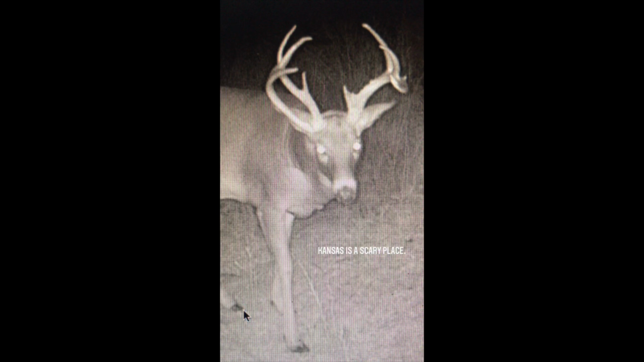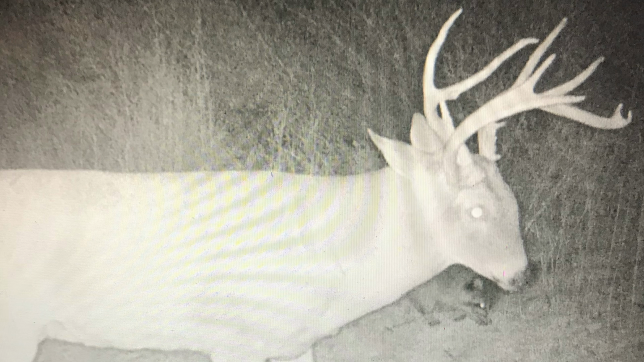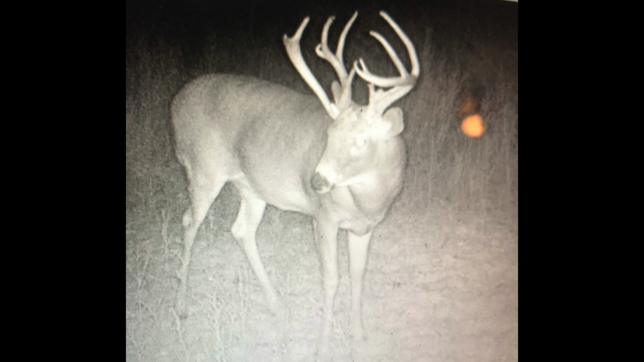I can remember plotting, making all kinds of decisions about how we'd approach the thing, hoping to get him in daylight, and he just never showed. Again, it's an area that has a lot of hunting pressure, both from public and private, and there's probably a good chance that deer got shot by somebody because he would be on some people's list for sure.